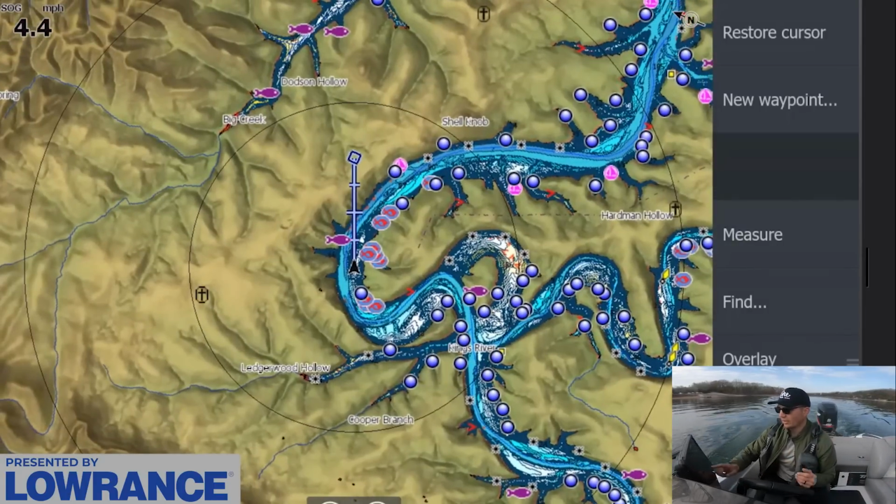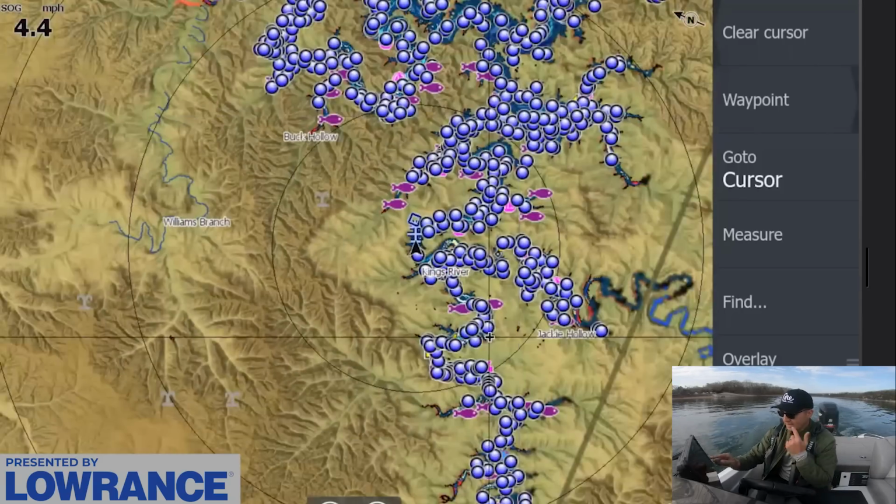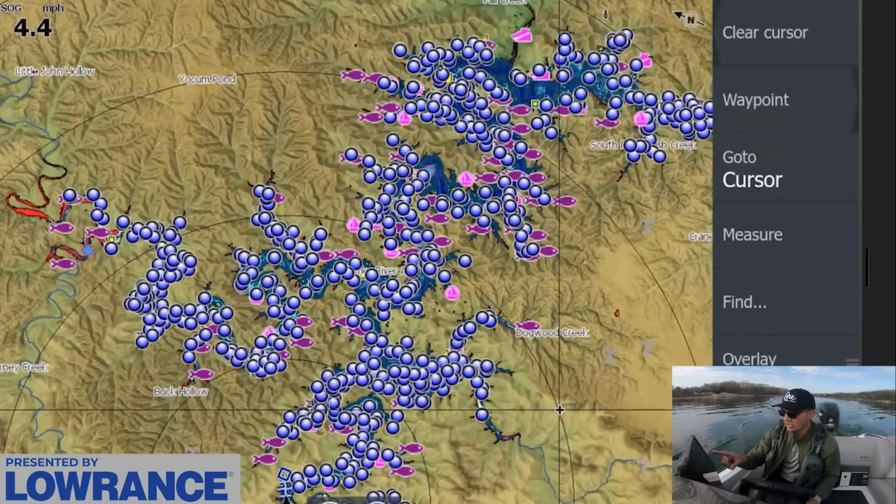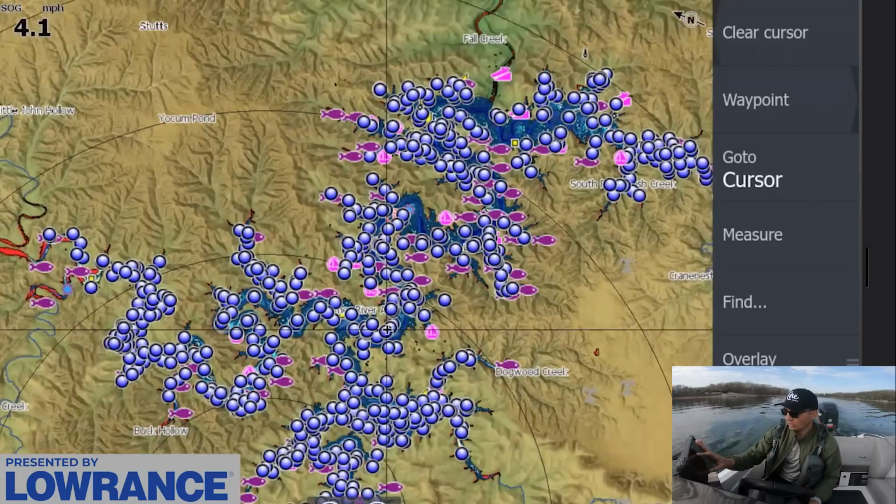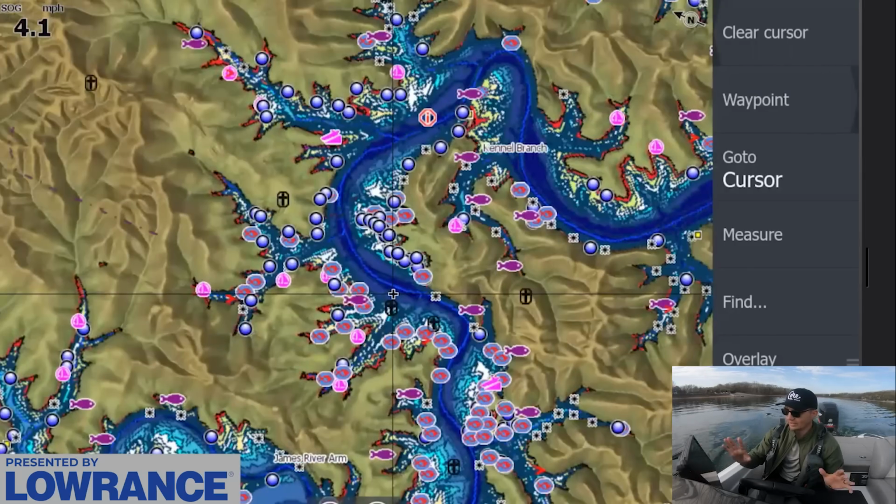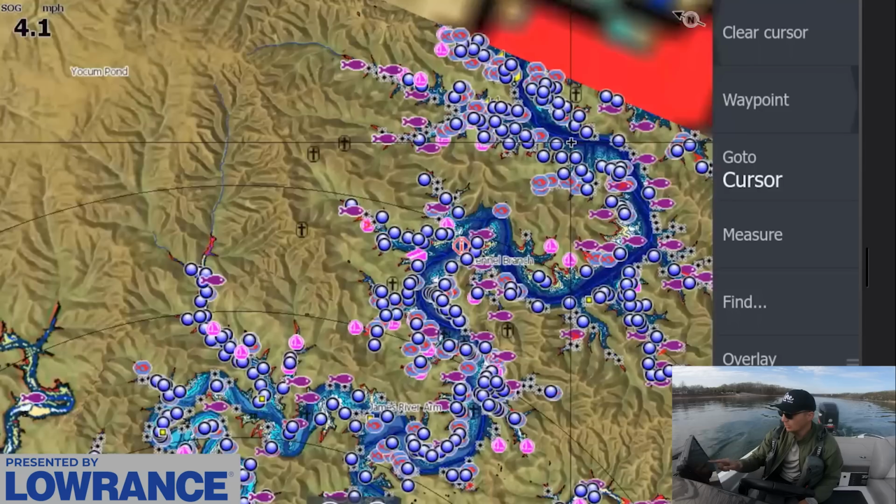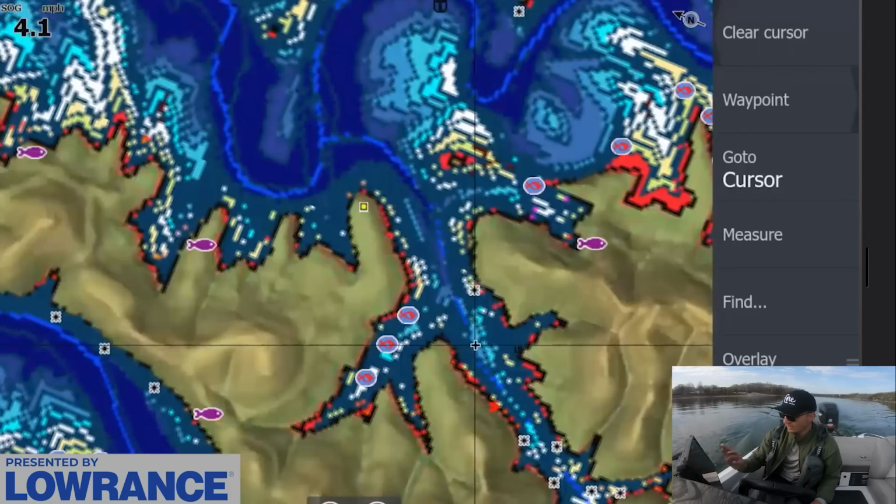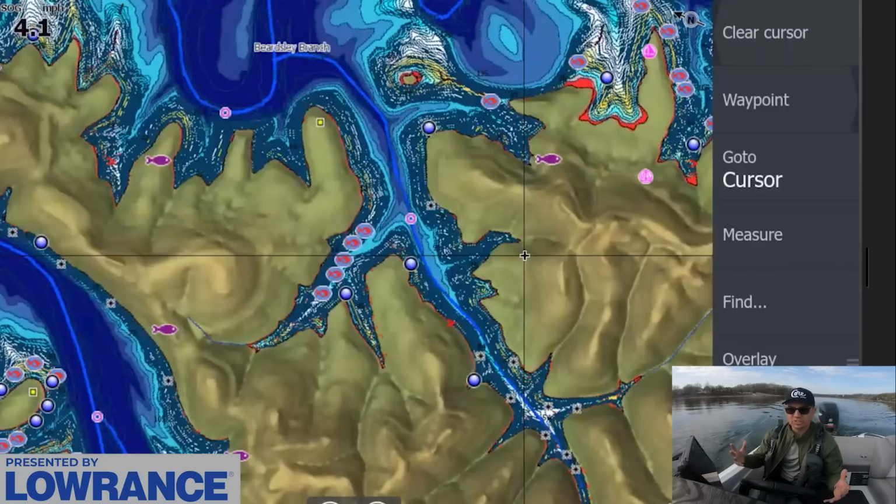So let me show you kind of the area of the lake we're in right now. Table Rock is a massive lake. I have a bunch of waypoints on here that I downloaded from the Game and Fish. You can go on their website and look up Table Rock fish attractors GPX points, and you can get all of these waypoints and download them on the fish finder. These are all man-made areas, so that's kind of cool. And on Table Rock, on the lower end, there's a lot of creeks and bigger creek arms that can be kind of intimidating because this lake is so large.